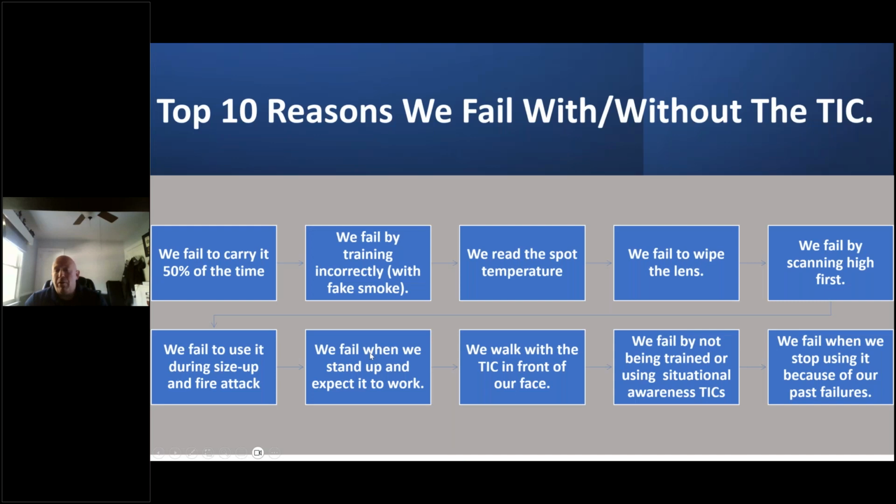But before we're ready to work, I need you to understand something that continues to come up in conversations and trainings and educations. If you don't have training and education on these devices, you're basically holding an overpriced flashlight and you're going to have problems. And here's why. We see this consistently across the United States, Canada, Germany, wherever we go. Number one, if you don't carry the device, you can't use it, can't be efficient. 50% of the time, per our survey with Firehouse Magazine, this device is left on the charger on the truck because I don't like it, the batteries stink, whatever.